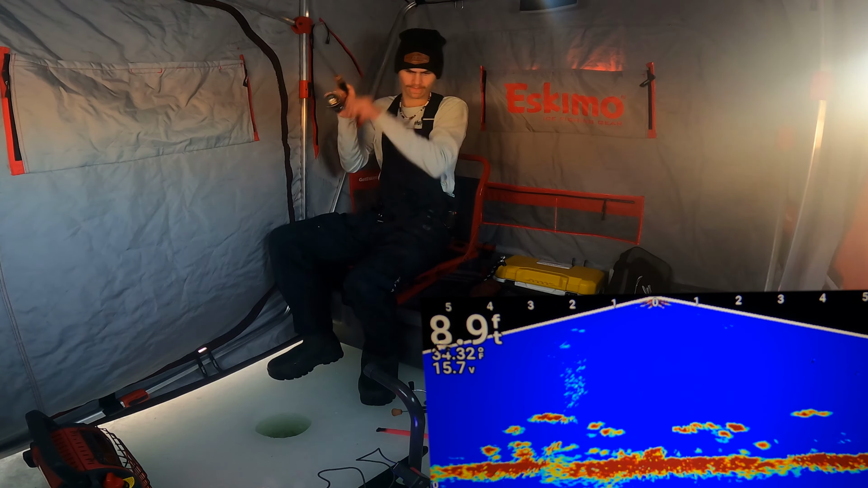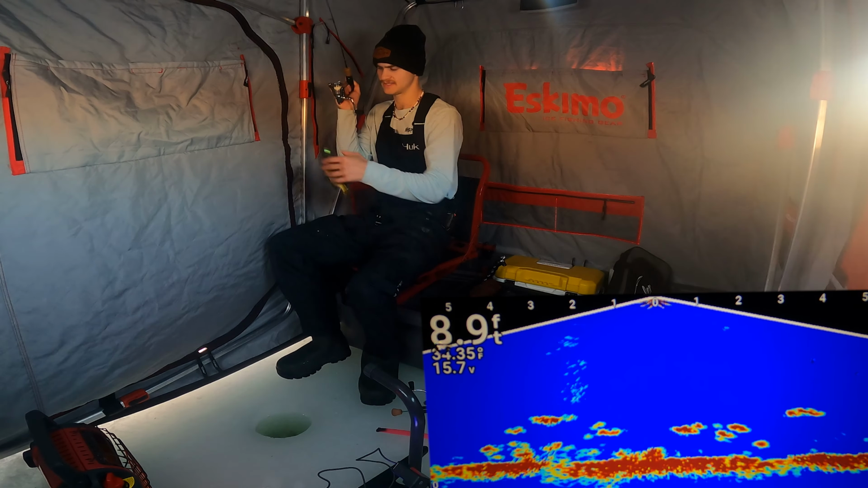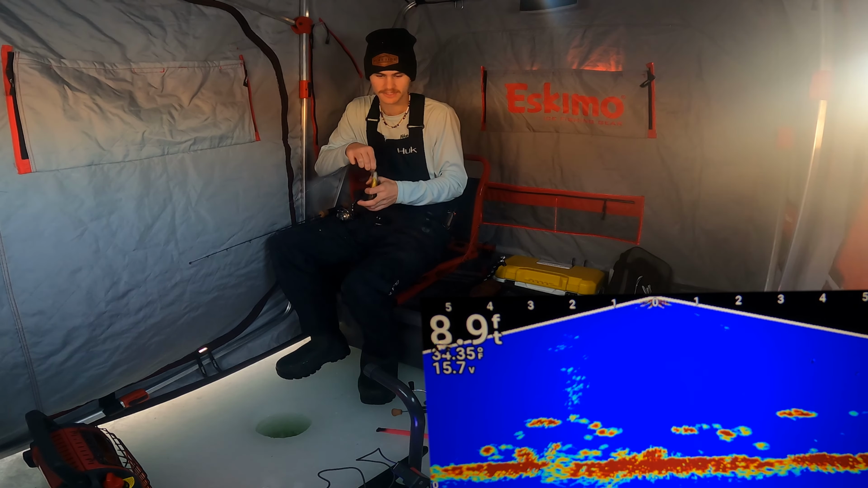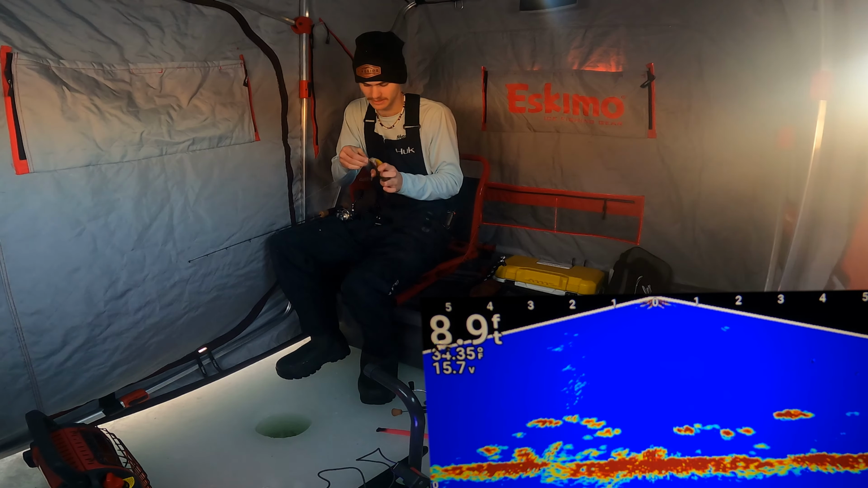Got him. You are not the fish I saw down there, buddy. There's actually a pretty decent gill down there. There's a couple nice fish down here. You are not one of them. We're switching up here to a different spoon. I have it tipped with a wax worm. It's got a little rattle in it. I'm gonna see if I can bring in something bigger here.